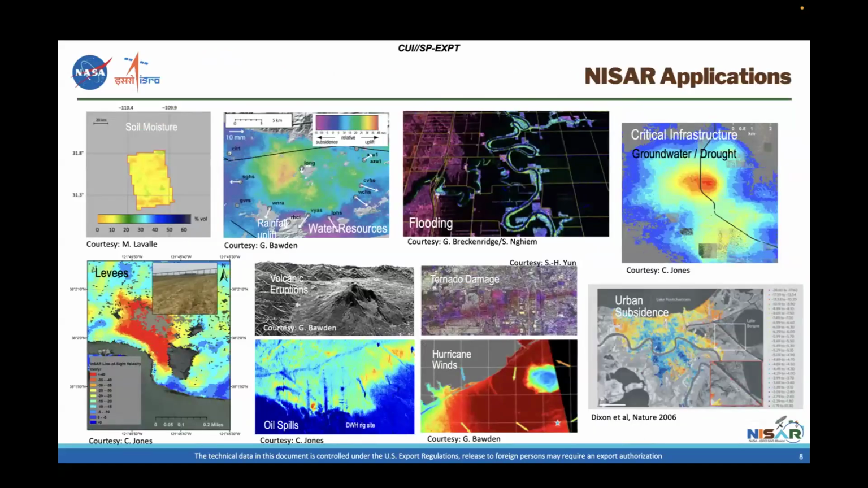There are algorithms being developed for measuring soil moisture as well. These are more the application side of our mission. Rainfall, flooding, oil spills, hurricanes, tornadoes. Many different things, and all of these things, this is why, as many people have mentioned already in the last few days, it is true that we're living in the golden age of SAR. These are all things that will be available to you to look at and explore with our mission.